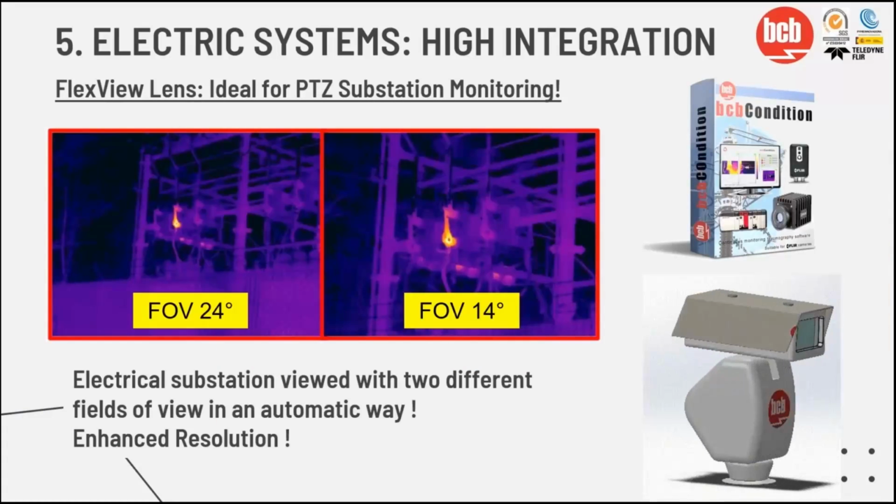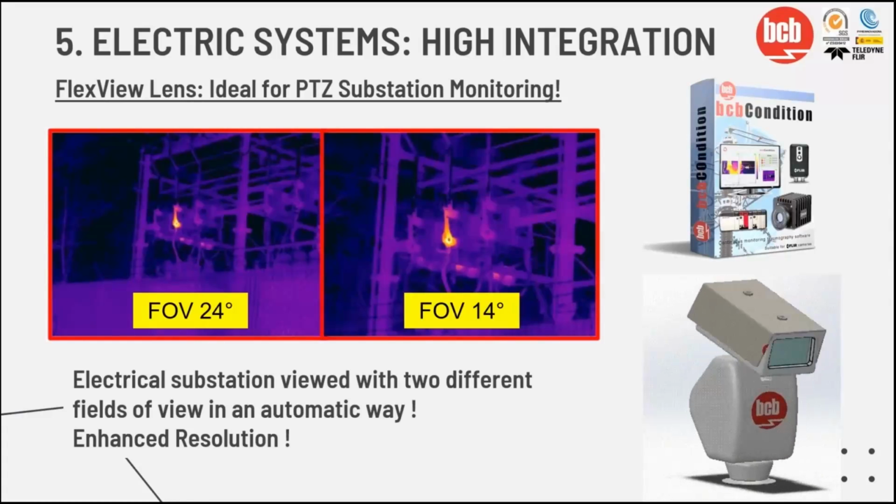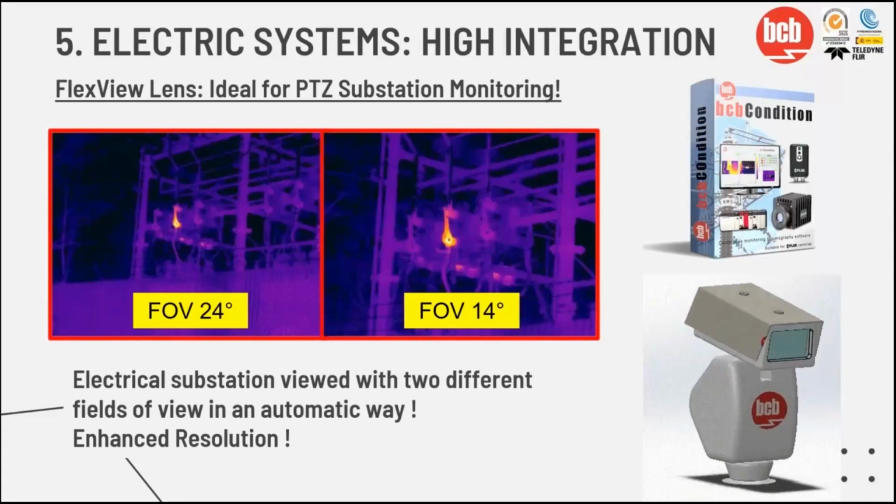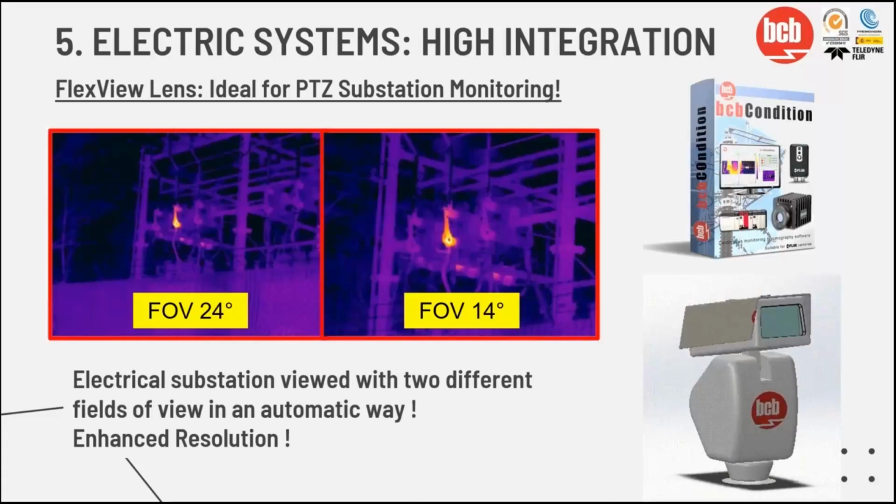And then we are now using this new application, which we have been developing along with FLIR, using the Flex View lens, which is ideal for pan tilt substation monitoring. For example, here you can see that we place a camera at the top of a pan tilt.